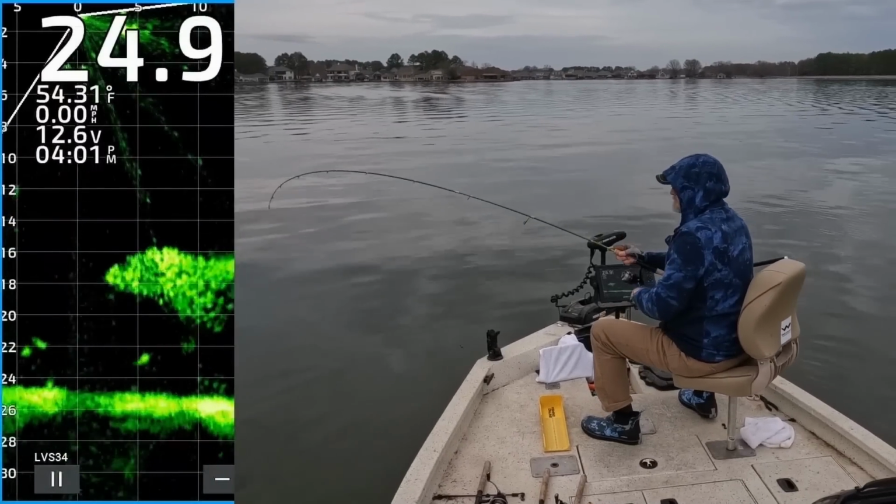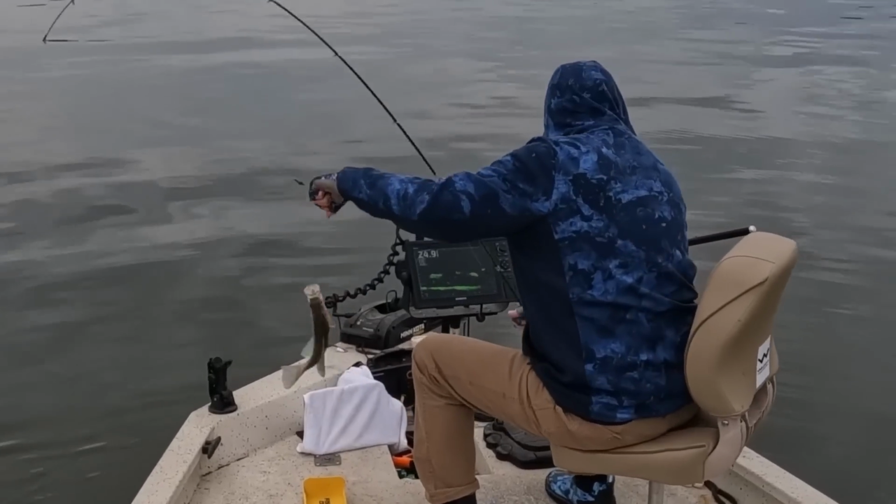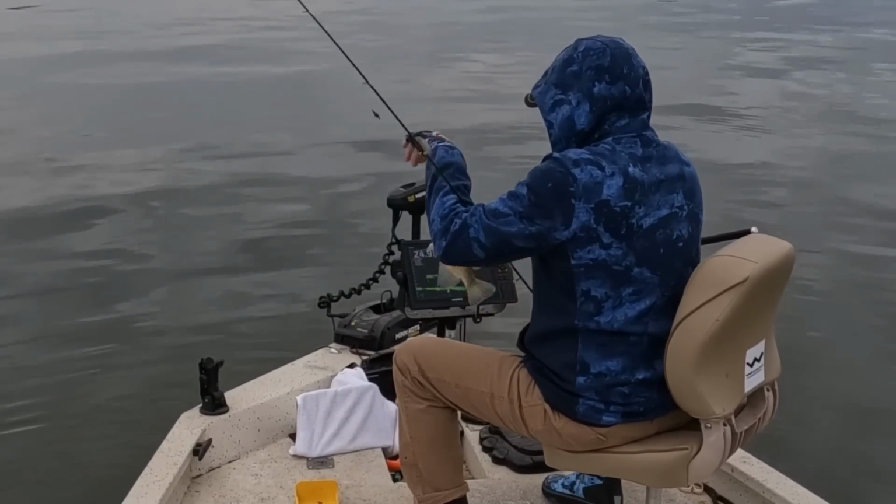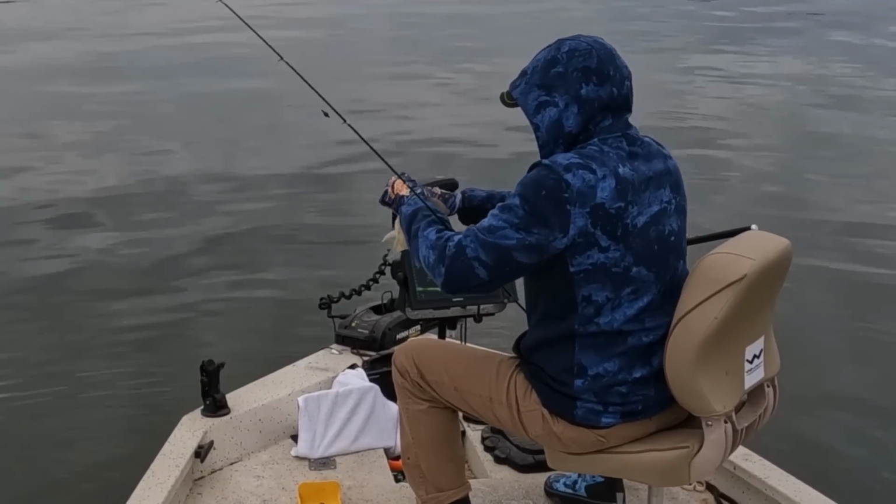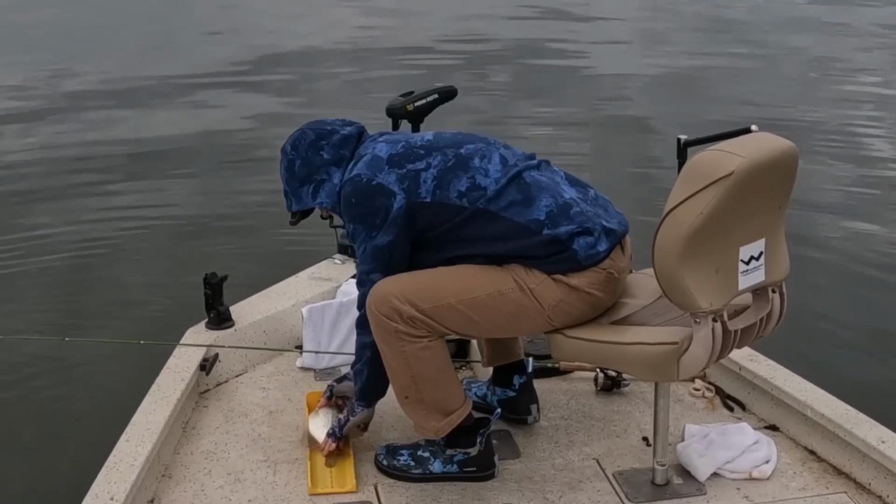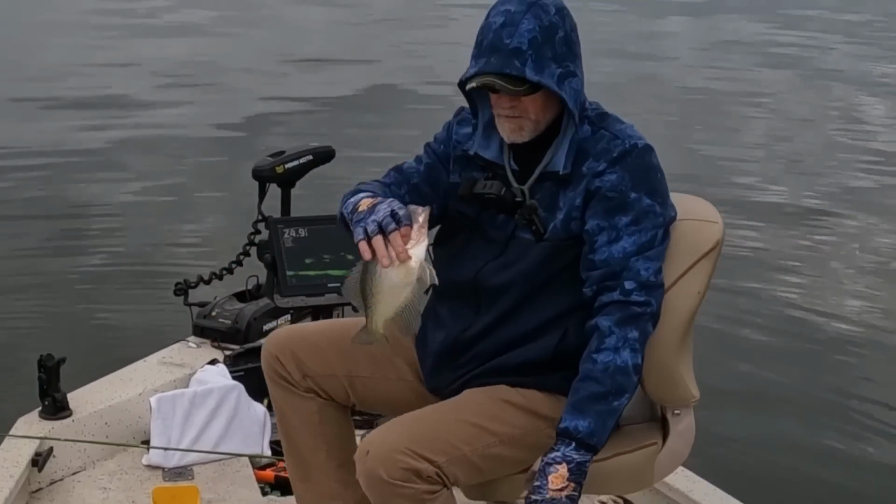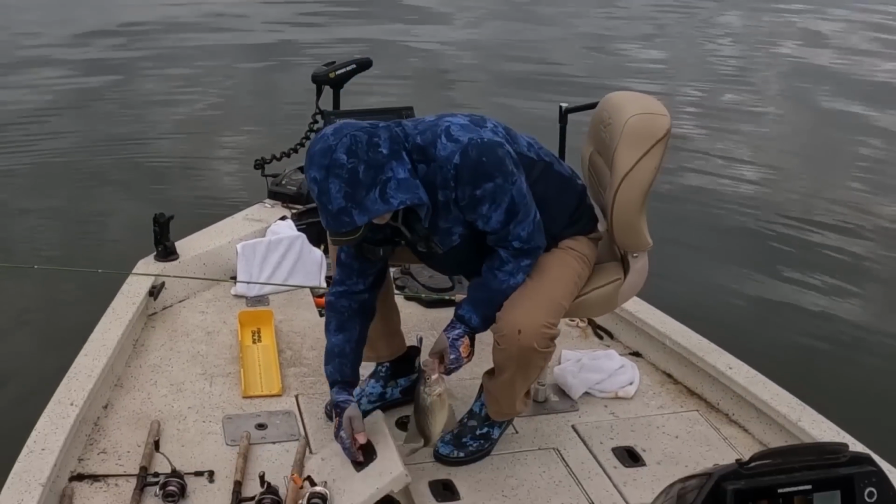Man, it is so much fun when you see him chasing that bait down and then feel the thump. You got to try this. Little keeper. I think the big females are moving up, but these are what I'm looking for to eat. So that's 11 and a half. Black crappie. 11 and a half inch.